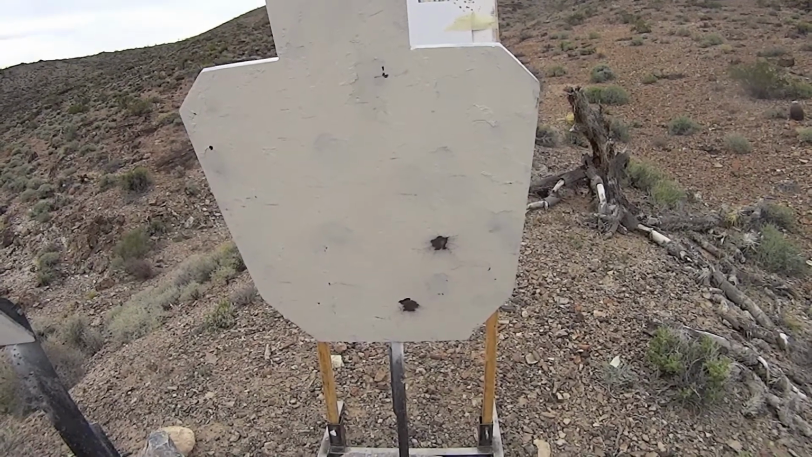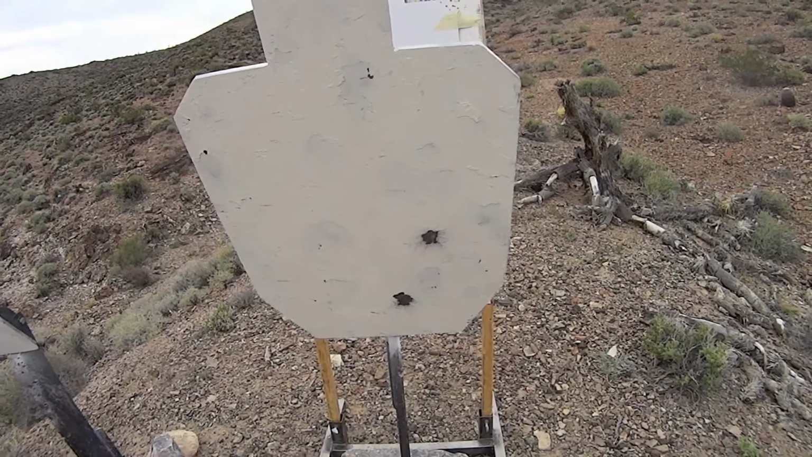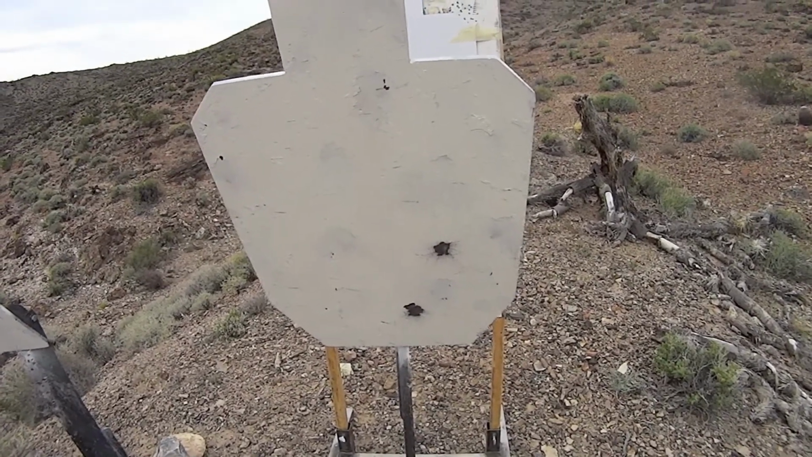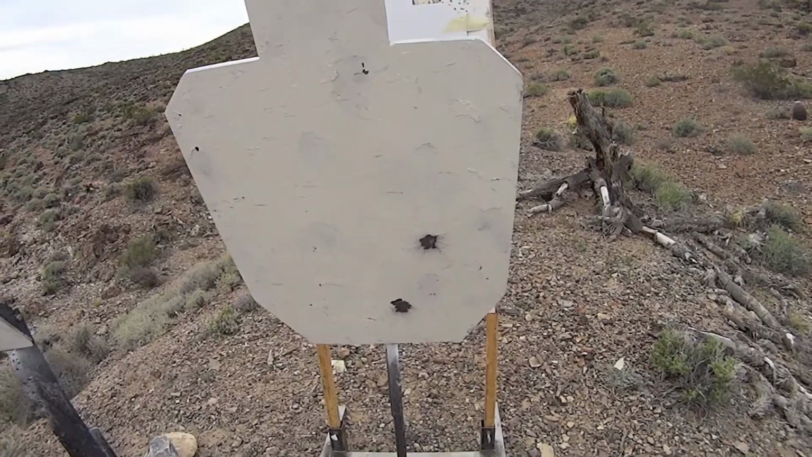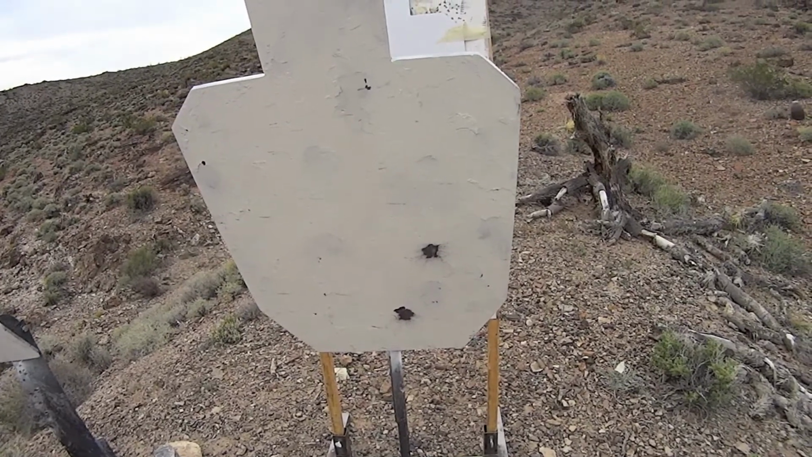Now, ATN lists the identification range on this particular thermal for a human, which is where you can make out limbs and such on a human, at 250. I don't see much reason to doubt that, considering I could just make out the smaller head of the steel from 200, so I would see no reason why you couldn't make out arms and legs at that distance.